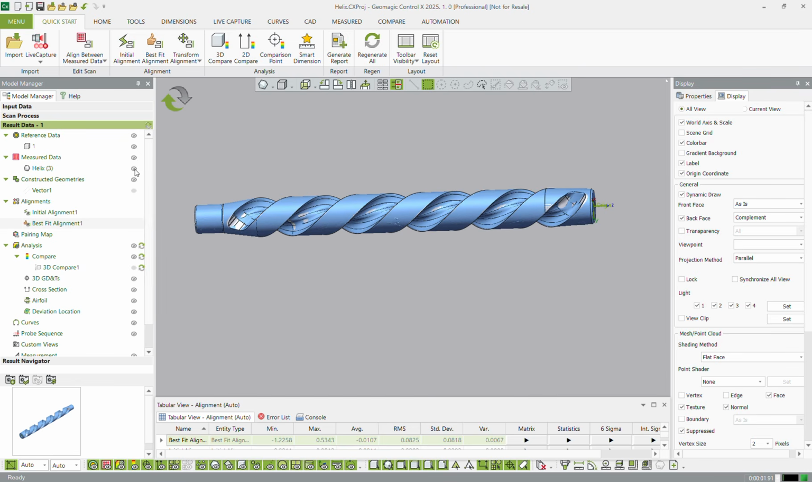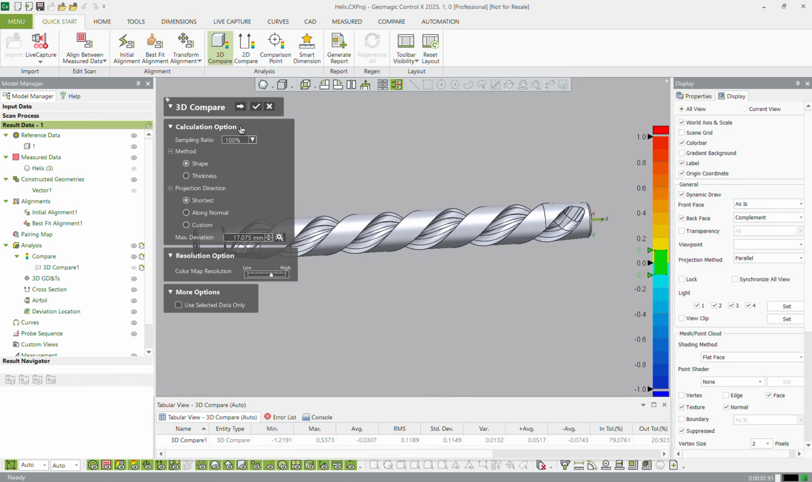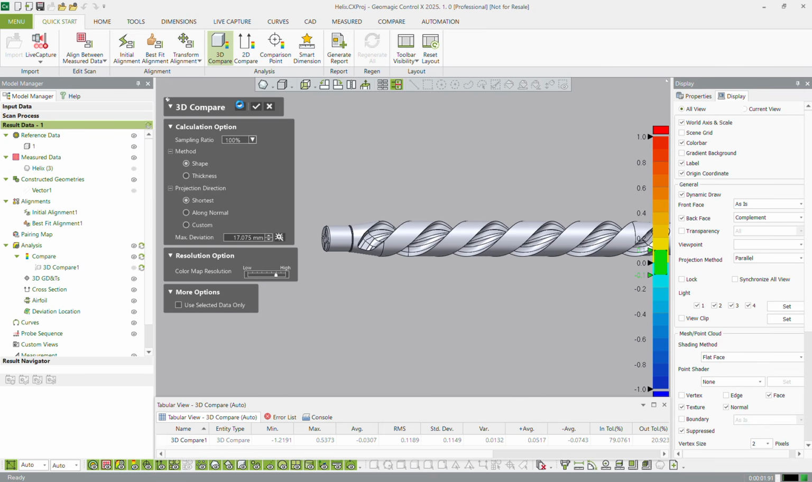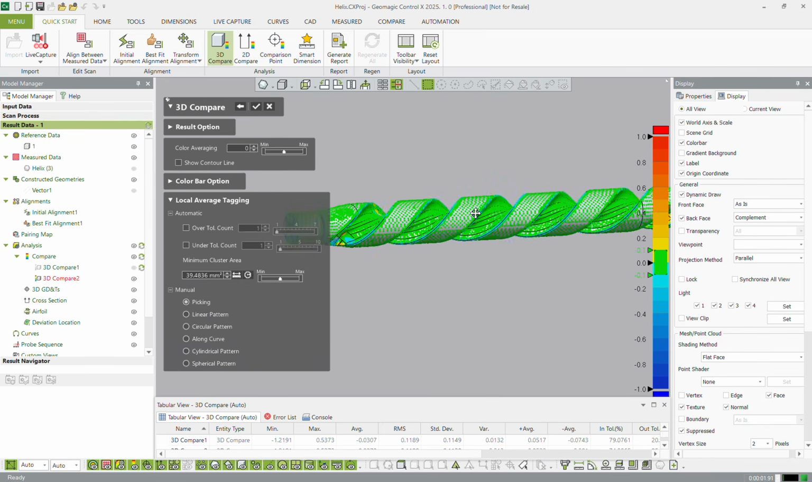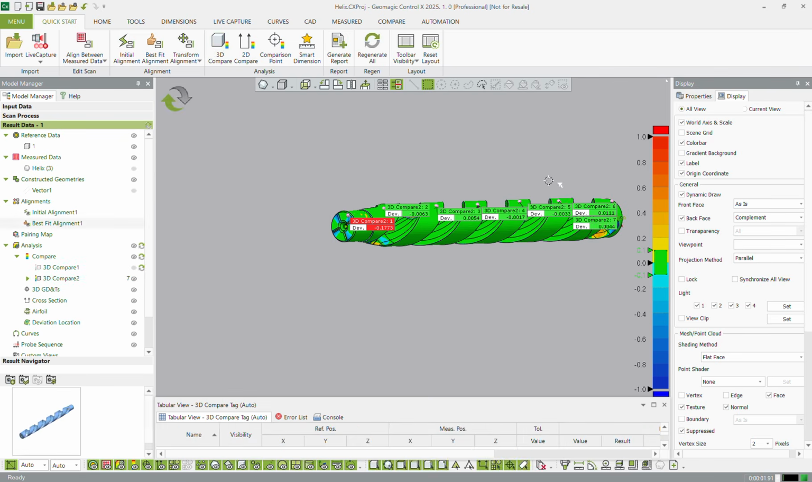Okay, turn off my measured data, and the first thing I always like to do is a 3D comparison. Now I can select pretty high resolution. Let's turn it up a little bit, see if we can get some of the logos showing up. And there we go. We've got our 3D comparison. Anywhere I want to add an annotation, I can come in and just click, and there we go. We've added, oops, one more. There we go. We've added our annotations.